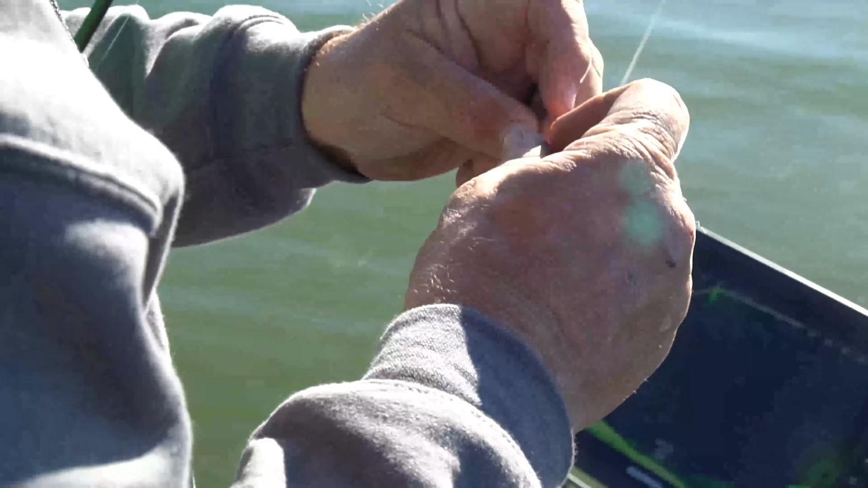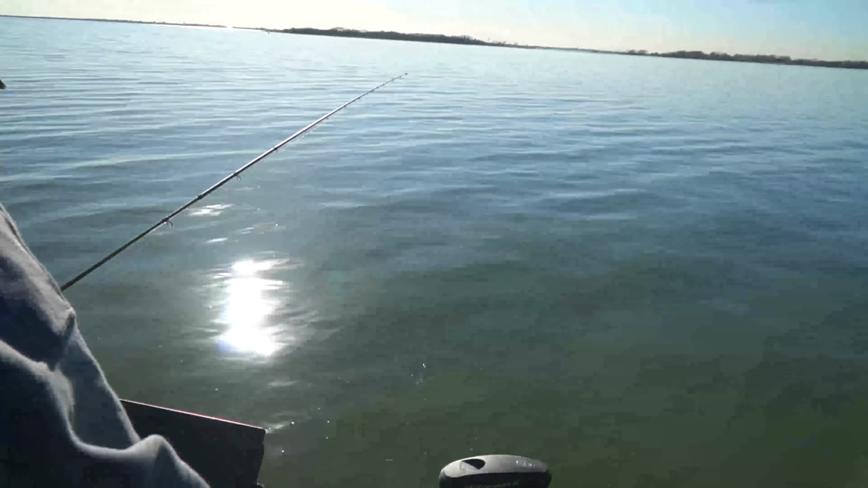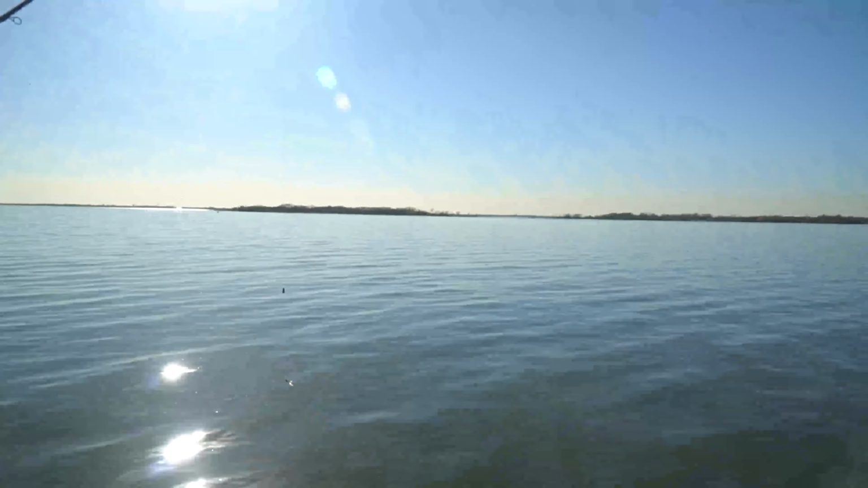Just a little bitty old white and chartreuse hair jig. If they won't bite that, they're not going to bite anything. Fish right down in there.